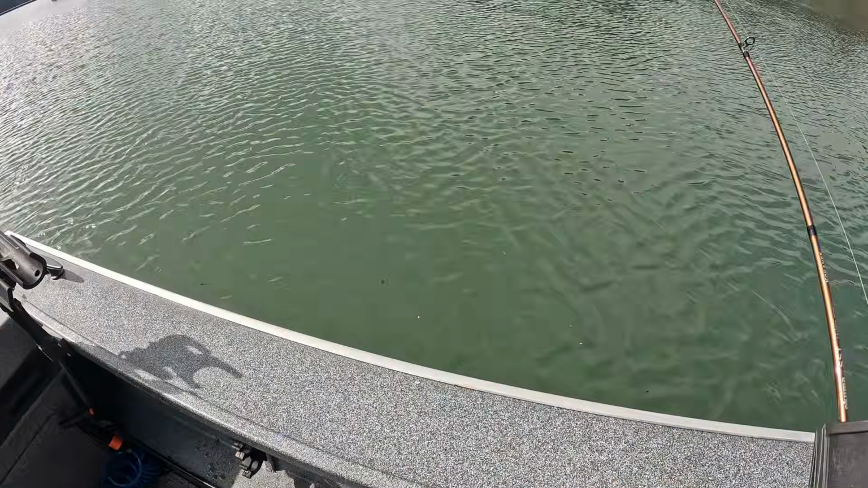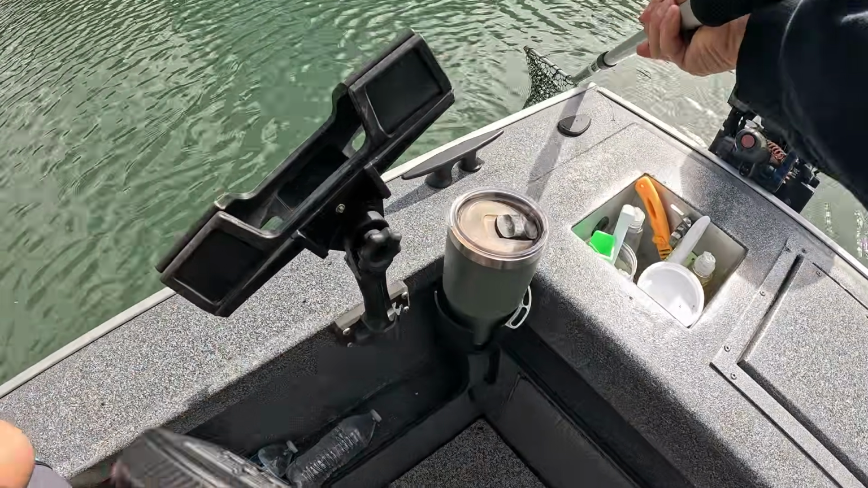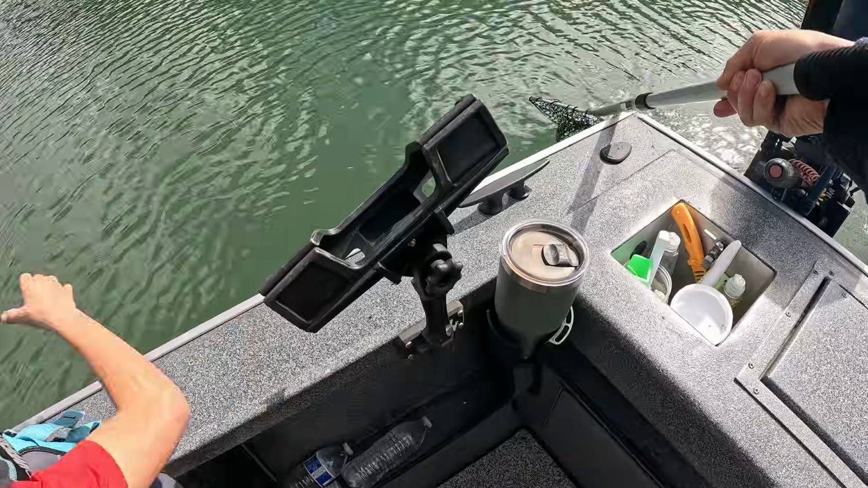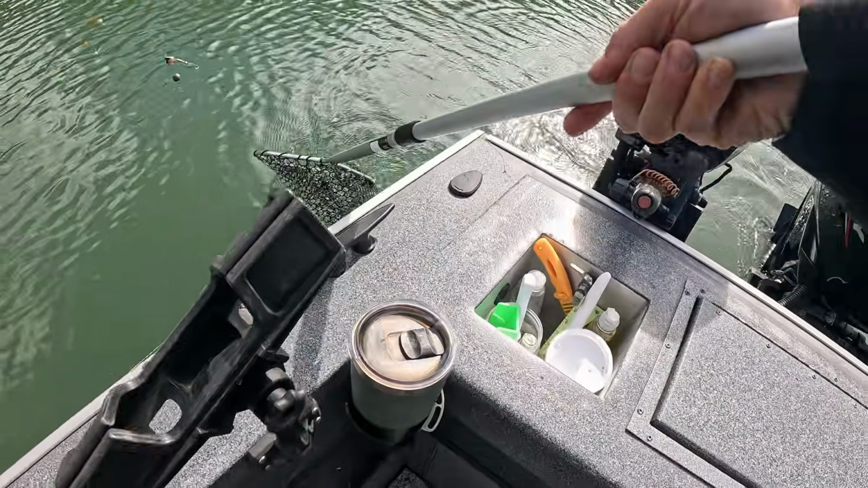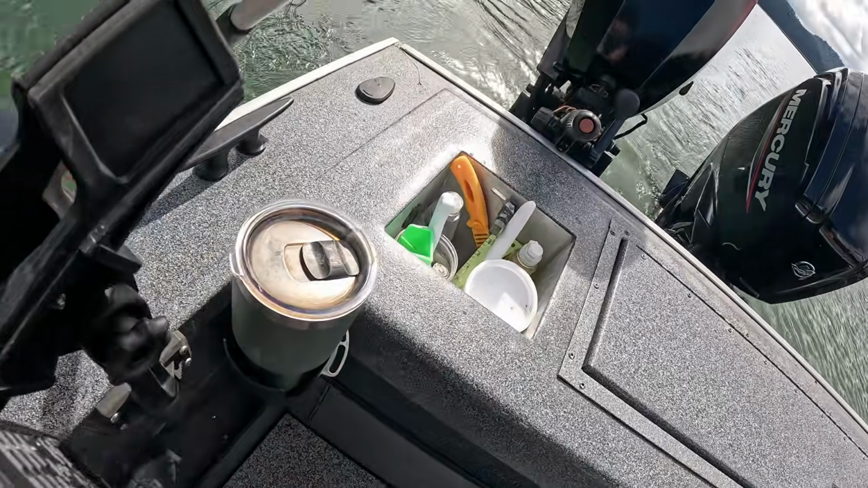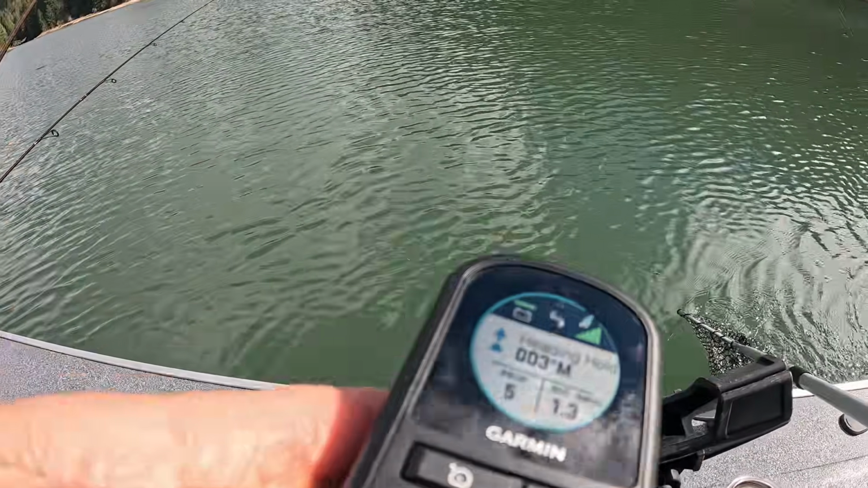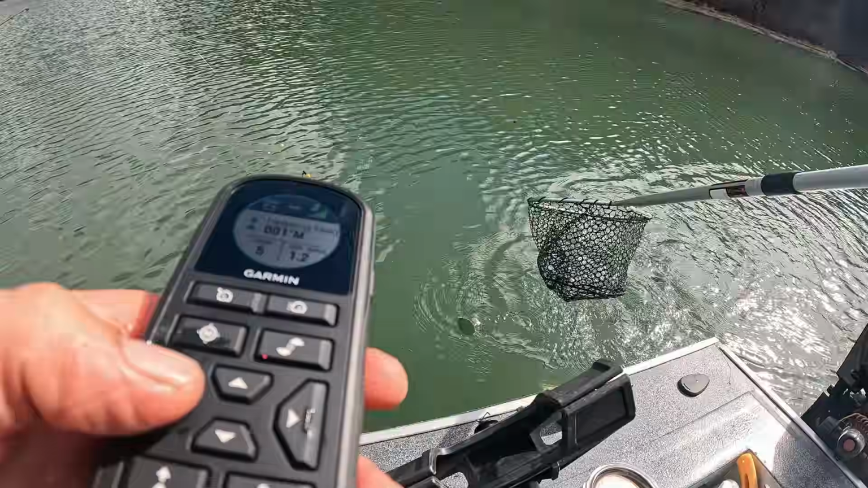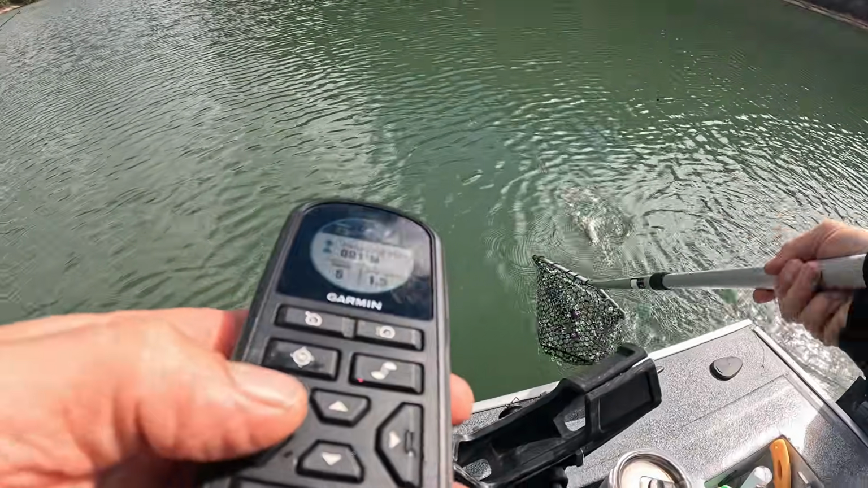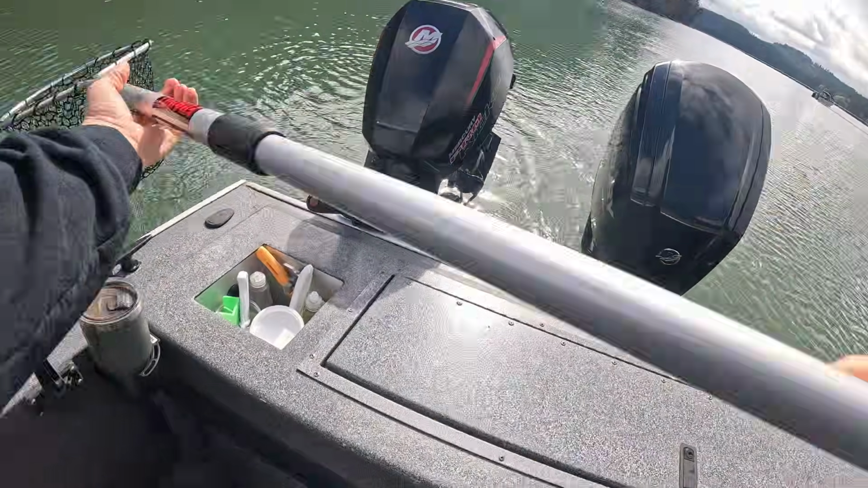All right, bud. Here, I'll come get it for you. Bring her on. Oh, we got all this. You got it? Go ahead, lift it up like you would with a salmon. Just bring it on in here. Yeah, keep reeling and lift it right up. There. Keep going. Bring her to me. You got it. Bring her up. Nice job. It's a bigger one. Yeah, good job, dude.